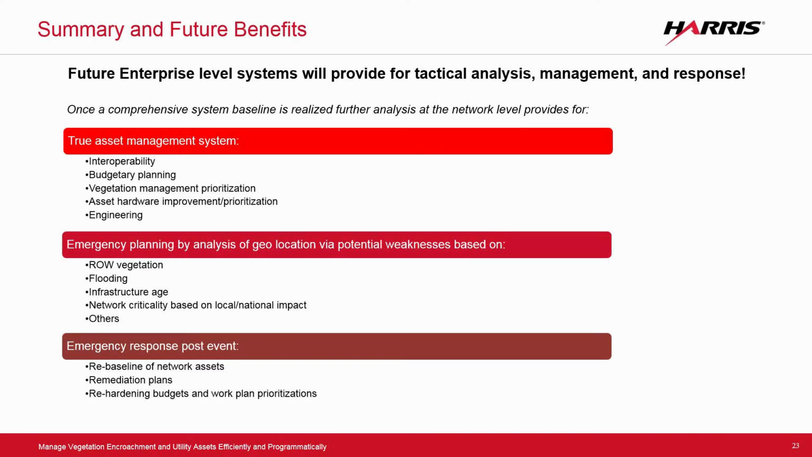So to summarize, once you have all this information, and this is no small task, and utilities are just starting to migrate now from transmission all the way down to the distribution side and look at this from an entire network standpoint. You really, at the end of the day, have a really interoperable system. You have a real asset management system where you can do budgetary estimating. You can perform all types of analytics. You can focus your pole repairs, your vegetation management, your engineering level work.